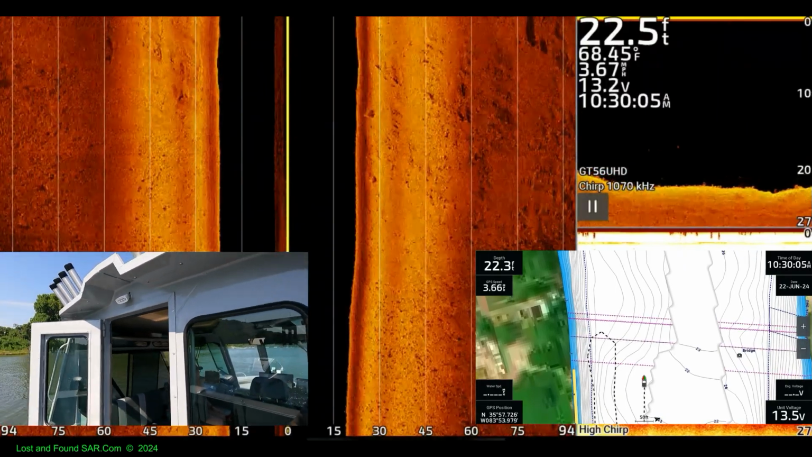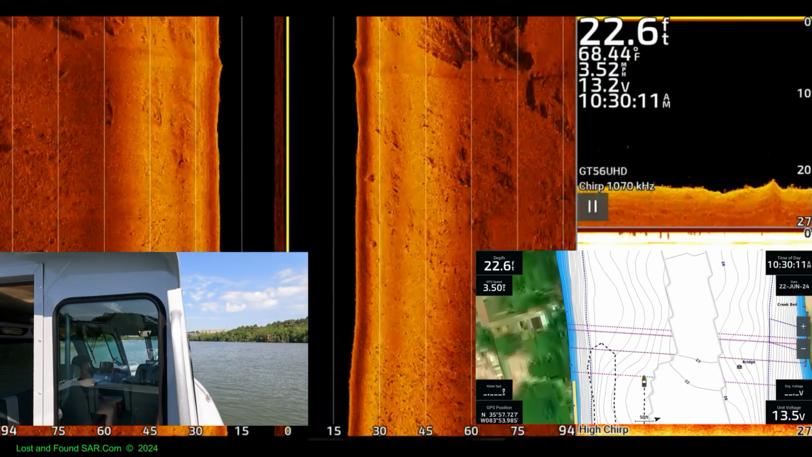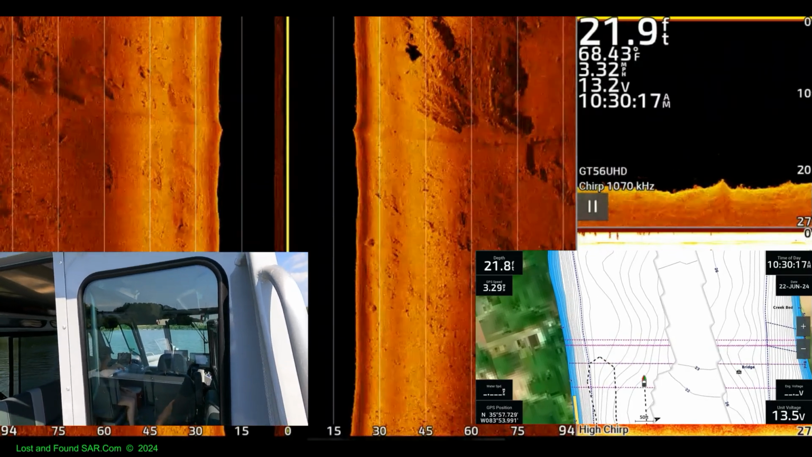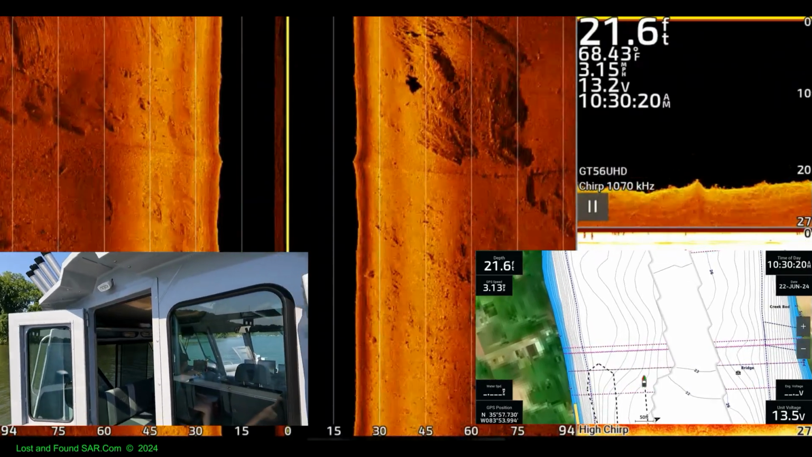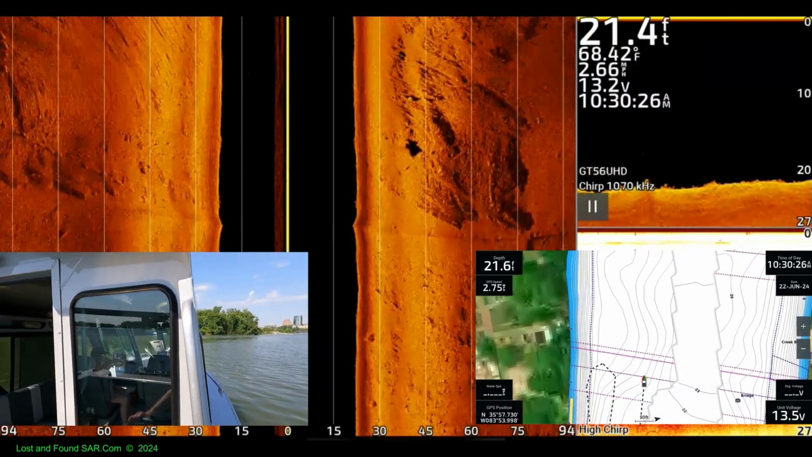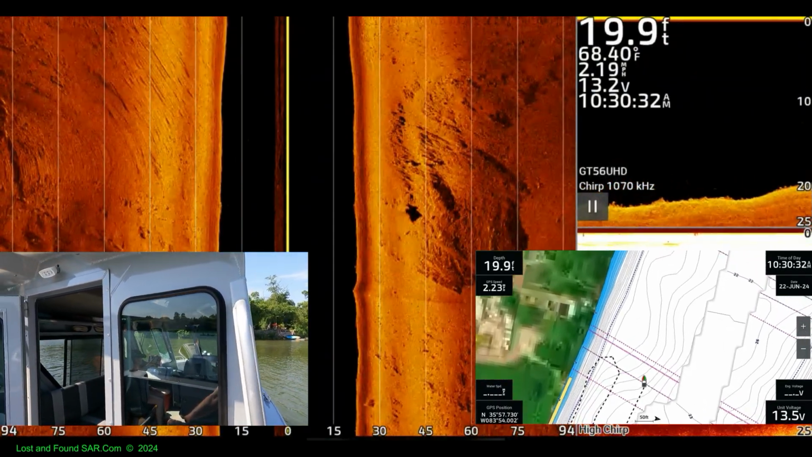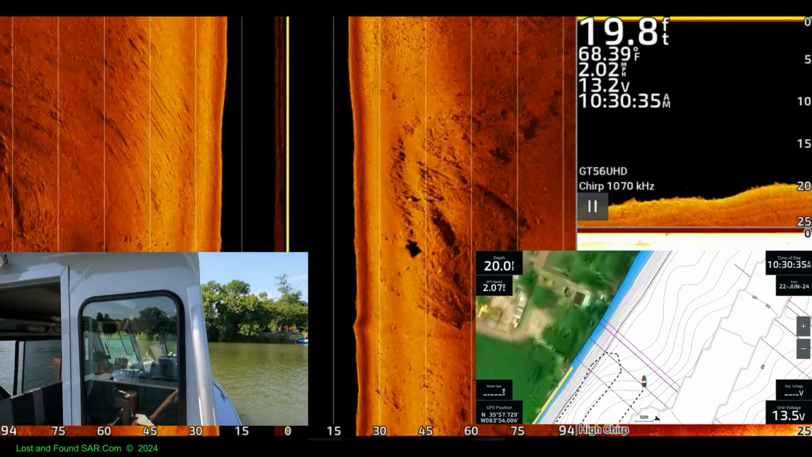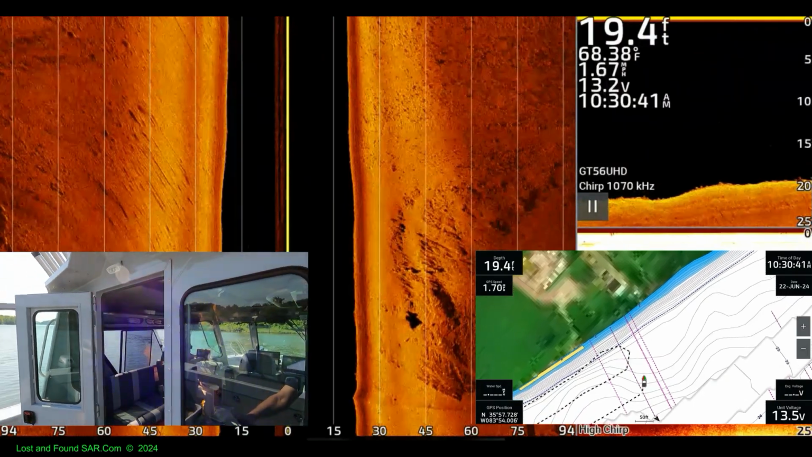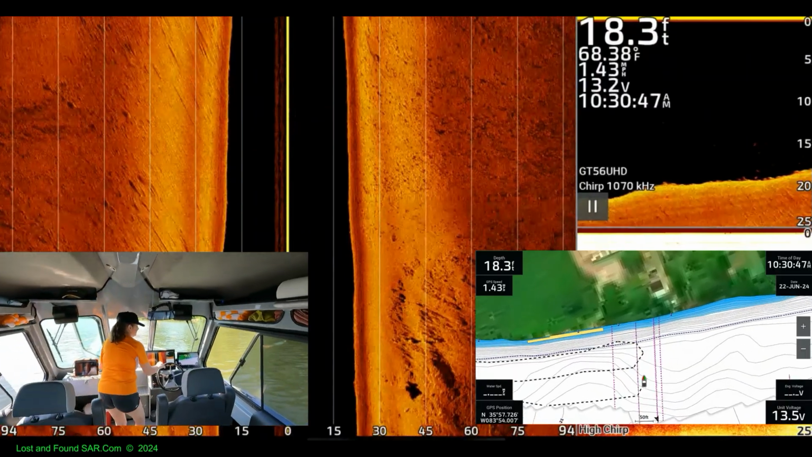House getting picked up. Okay, put us on a track there, about an equal distance from the other track that we made.